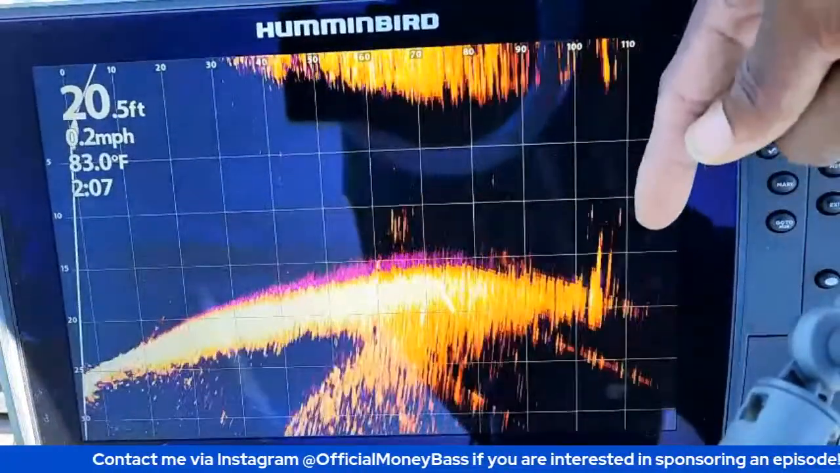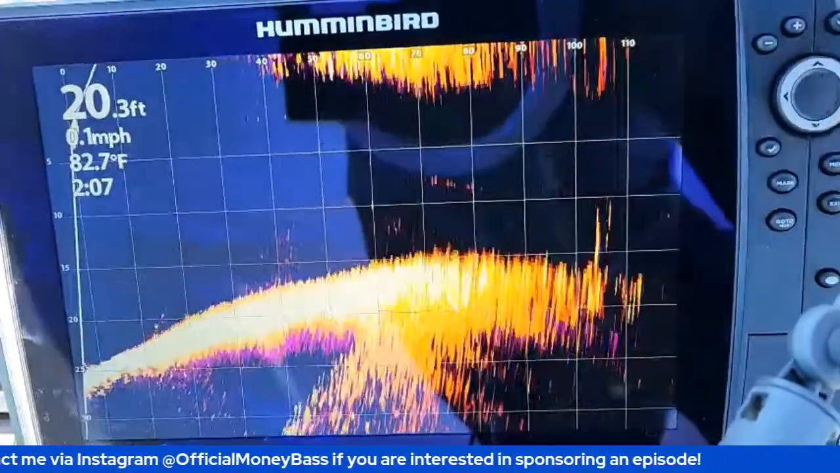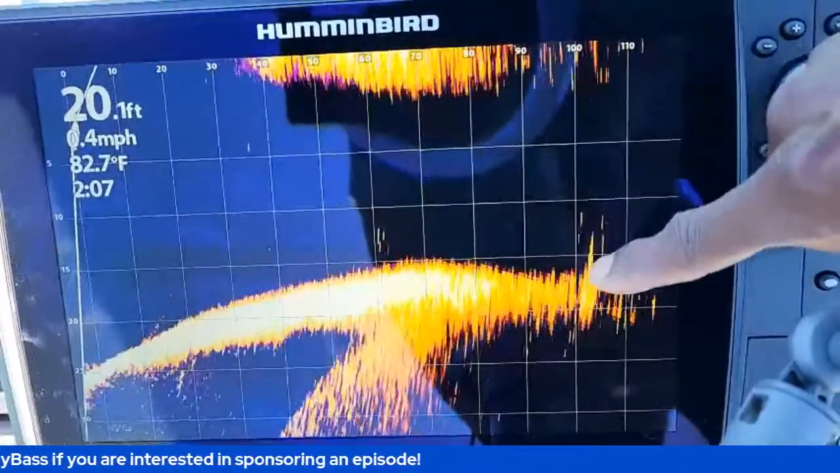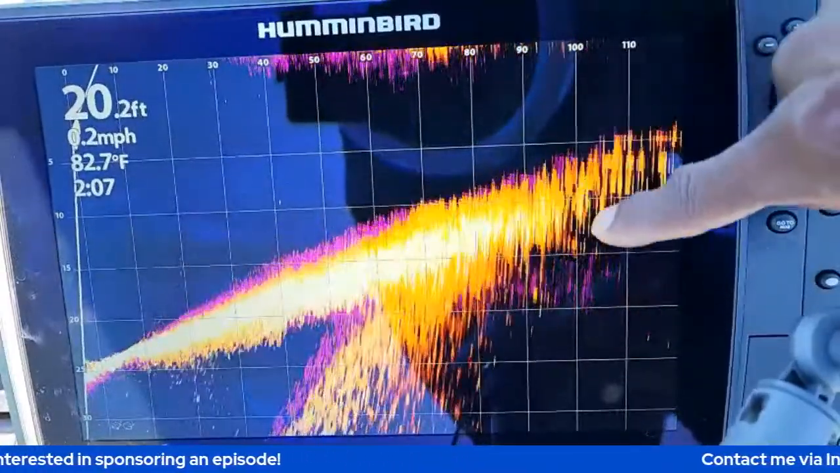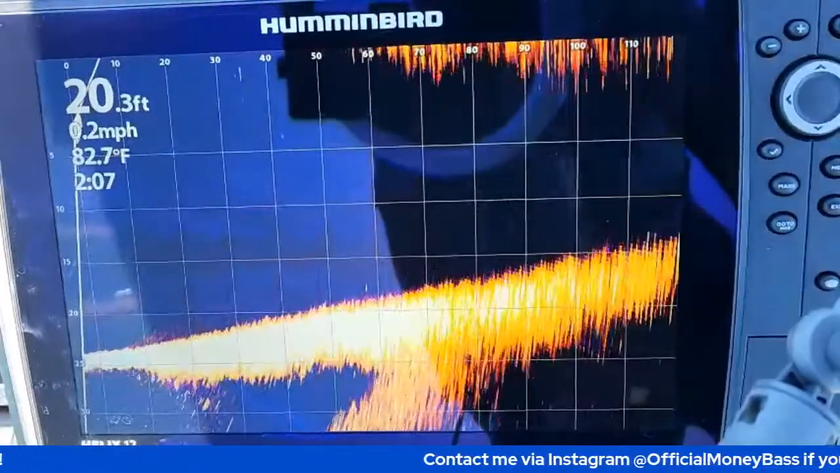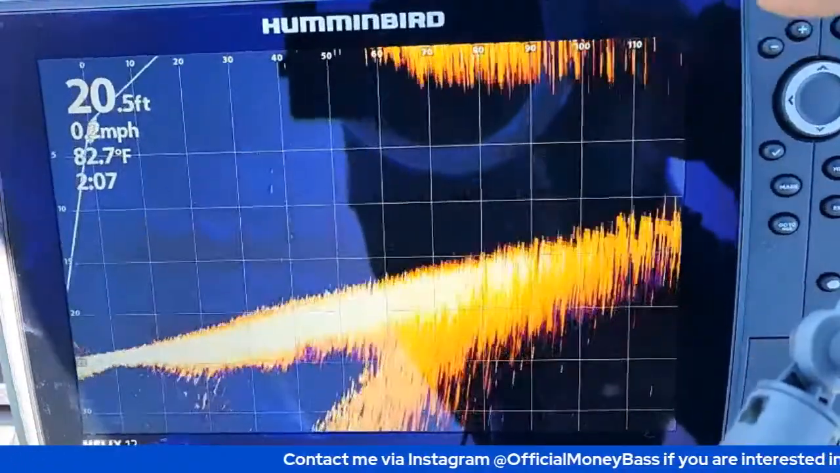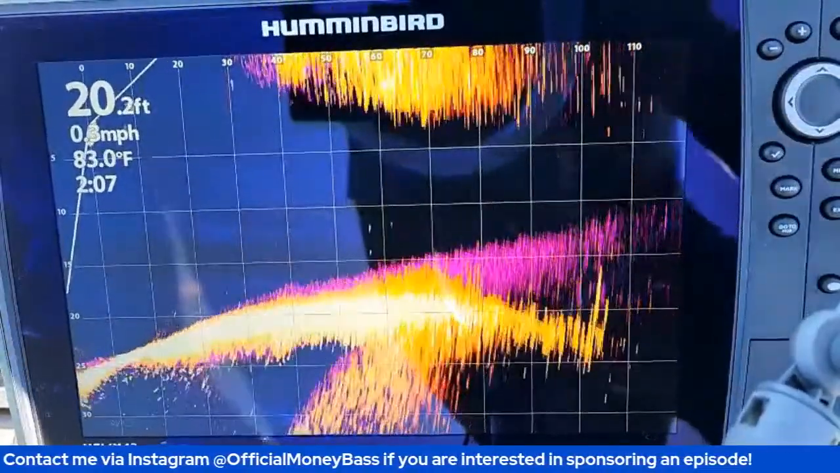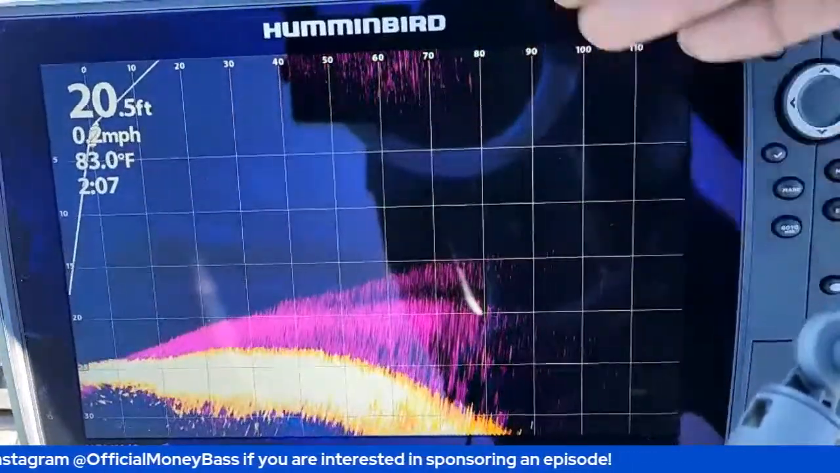Now, I can see those fish from back here because I'm used to looking at this, guys, and I know what I'm looking for. So I can differentiate between that cover right here. Look at that. That's past 100 feet. And like I said, I'm on spot lock, so it's kind of moving around on its own. All right, let me just make sure. Okay, there we go. So screen clarity, you can see the cover, you can see the fish.